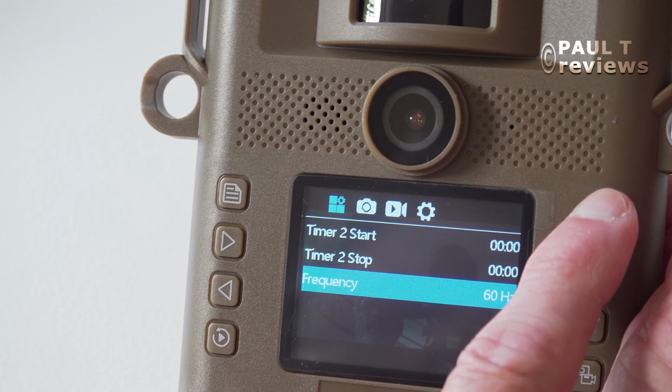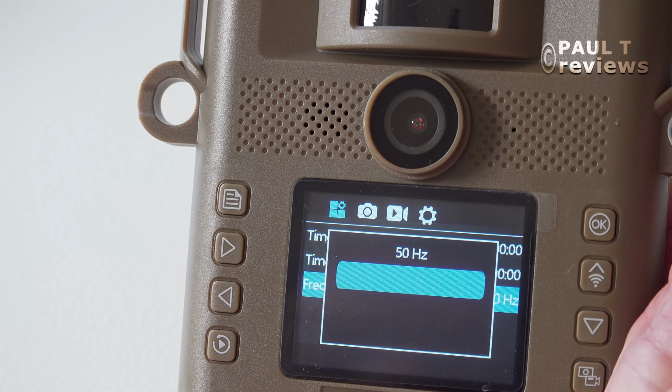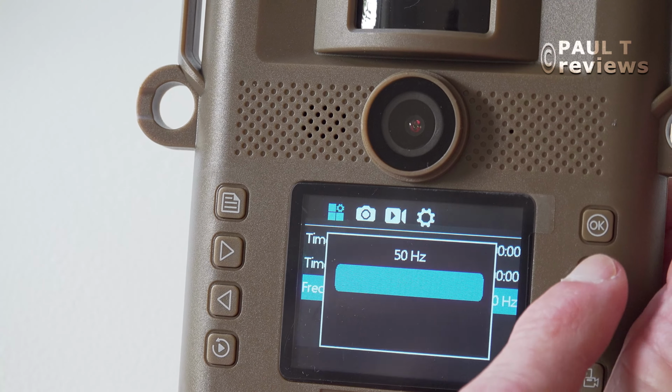Frequency, you have a choice of 50 Hertz and 60 Hertz. 60 Hertz will be the Americas and 50 Hertz the rest of the world. I'm in the rest of the world, so it's 50. And that set up the first part of the camera. So if I now go to the right, we've got image size. Now this is interesting. This is the stills. So let's just see what we've got. It's got up to 46 megapixels.